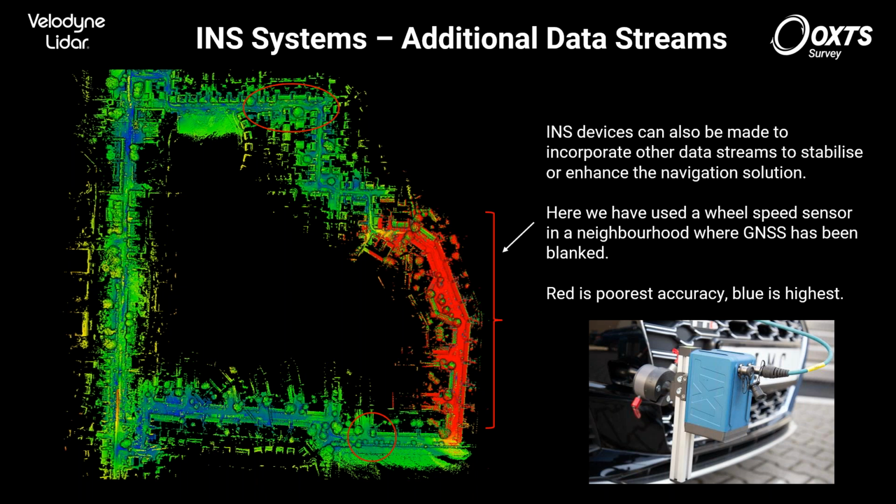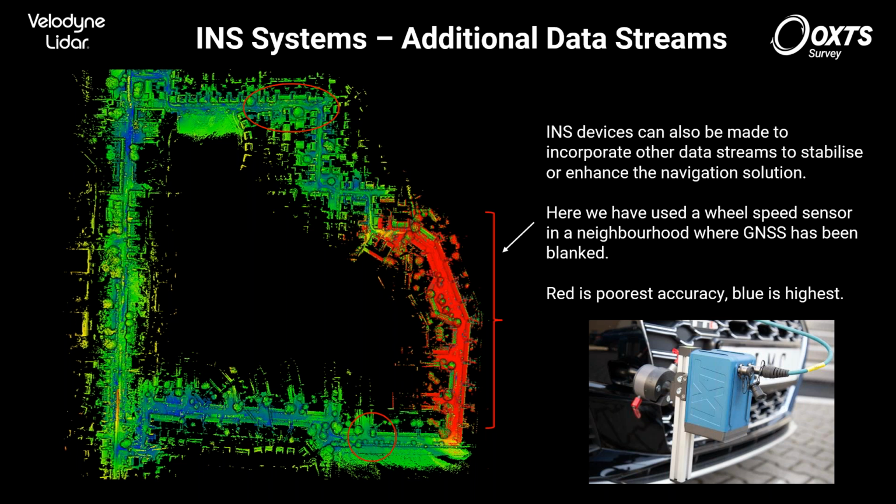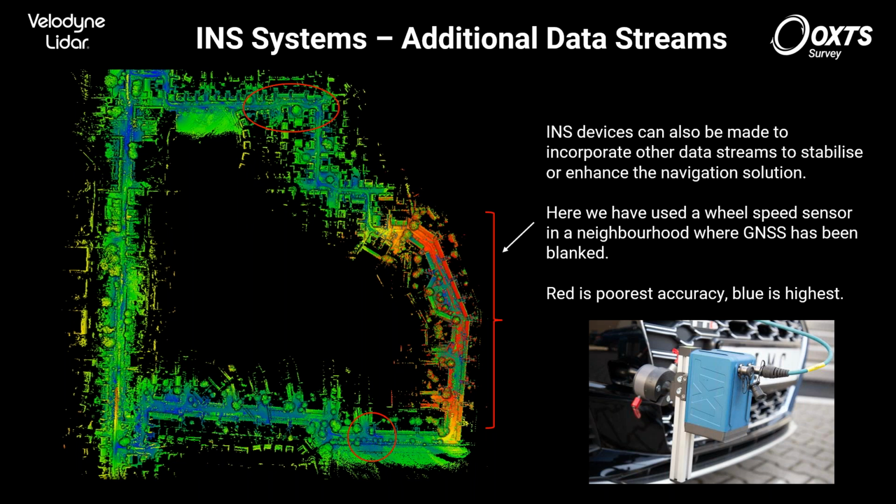And the test here that we've done is how much improvement does a wheel speed sensor give? So wheel speed is measuring the speed of the wheel or the speed of the vehicle, and that data is fed into the navigation engine of the INS, and you can see the kind of difference that it makes. So you're seeing blue as the highest, so that would be something like 5 centimeters of precision in the point cloud, and you can see the big difference. It makes not only the section without GNSS better, but it actually improves the whole point cloud, as you might expect.